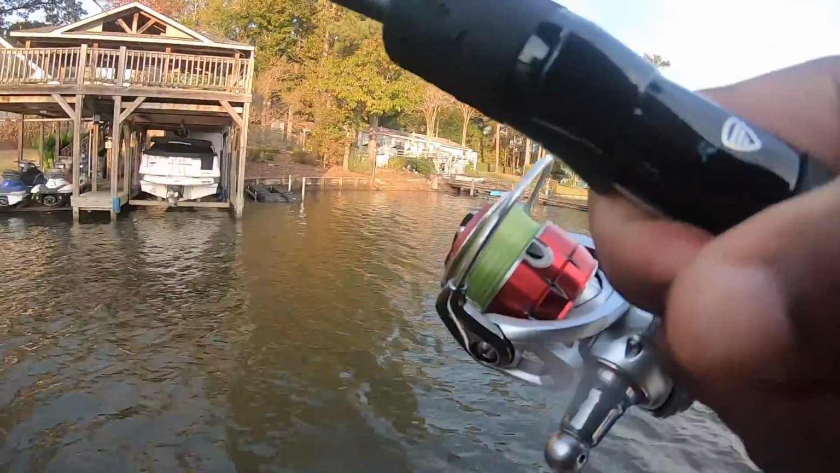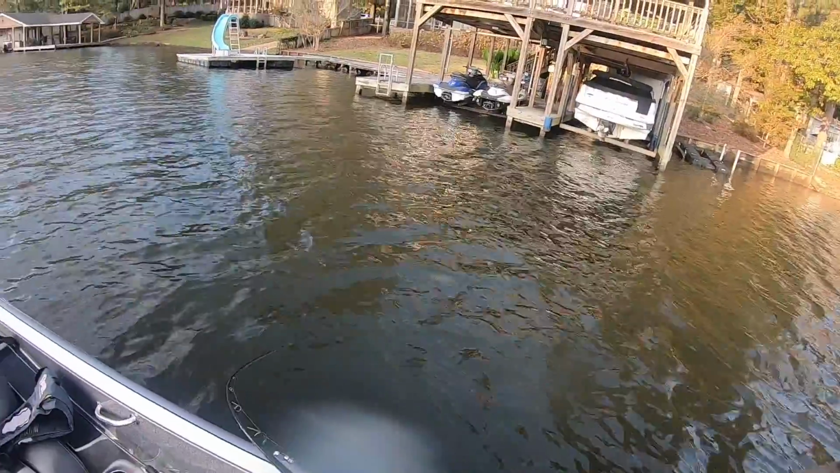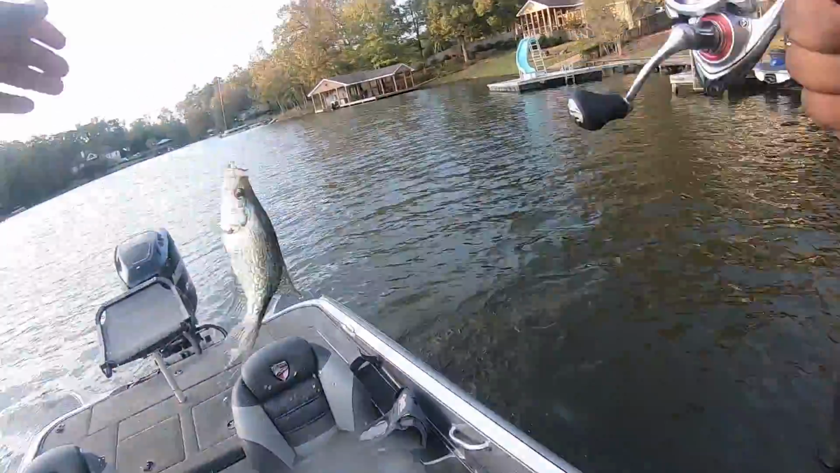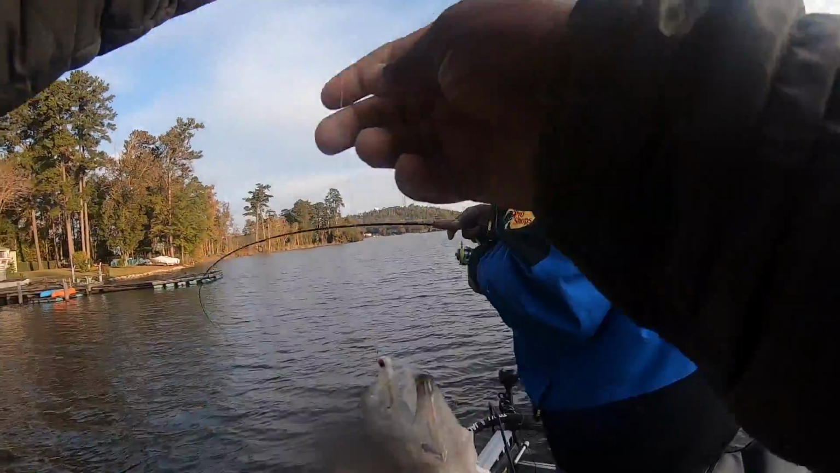Oh, there we go. That's a crappie too, and that's a good one. You need it. That's it right there, boy. That's what we came for. Yes, sir. Oh, doubled up, baby. Doubled up.